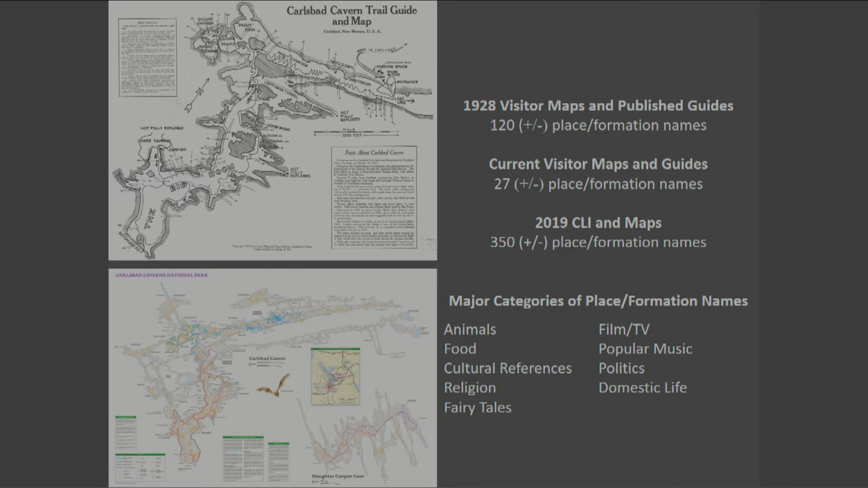What I will say is that most of those names have been forgotten. The best record that a visitor can get today is by buying a separate map from National Geographic, and that map features 27 names. When you compare that to the 350 names over the past 100 years, you can see just how much has been forgotten of that cultural landscape.